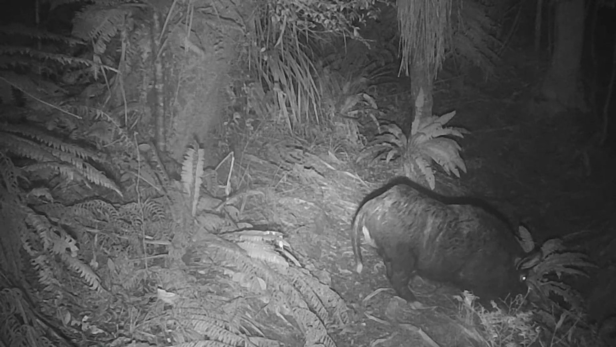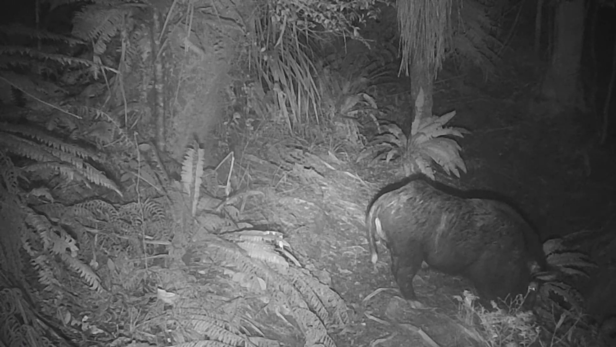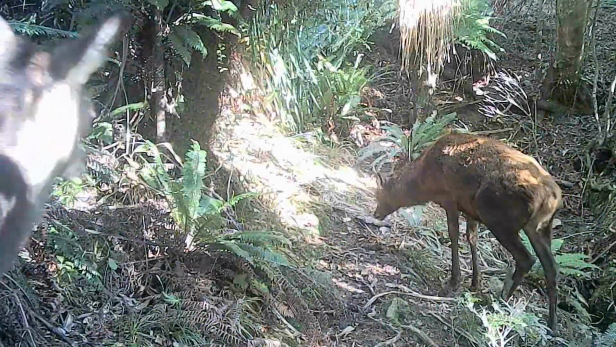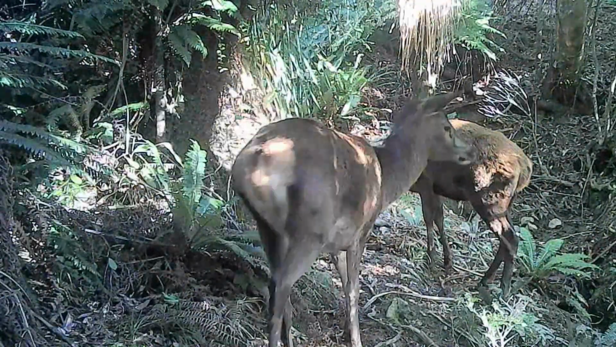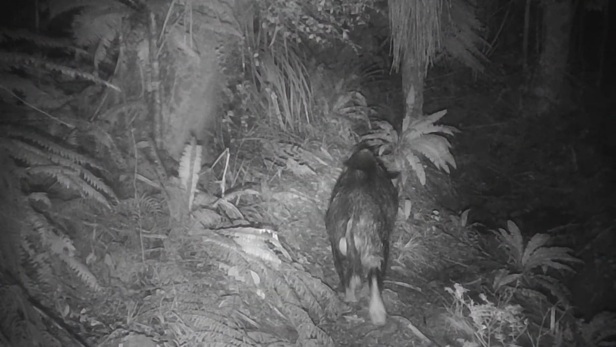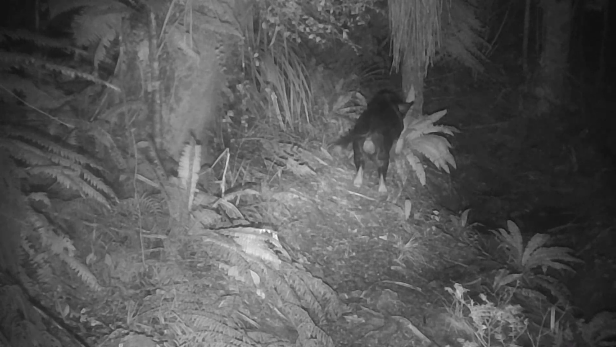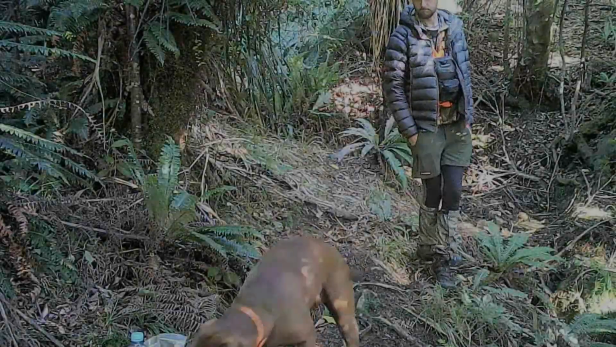Big Boris. Getting stuck into some ferns. Ooh, ugly little spiker and his sister. Same boar from a couple of days ago. Got a problem with that fern. That was it.